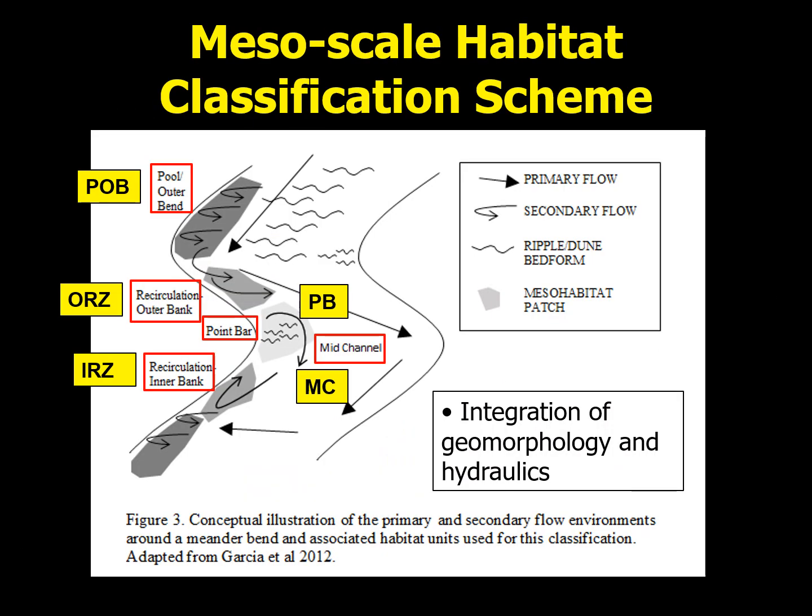The classification scheme used for the middle reach was informed by concepts developed for alluvial rivers, and sonar imaging was the key to applying and delineating this scheme on the landscape level. The scheme for the middle reach included 5 mesohabitats: the inner and outer recirculation zones, the pool outer bend, the point bar, and mid-channel habitats. Working in other reaches of the system required expanding this scheme to include a few additional classes, for example, habitats formed by man-made structures such as wing dikes.